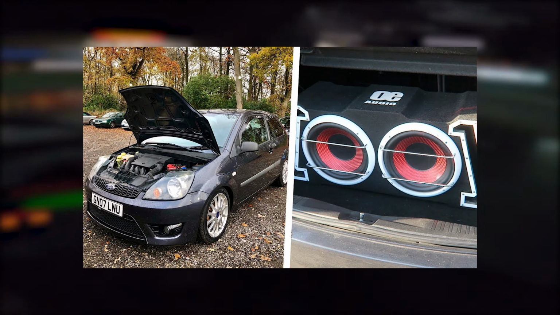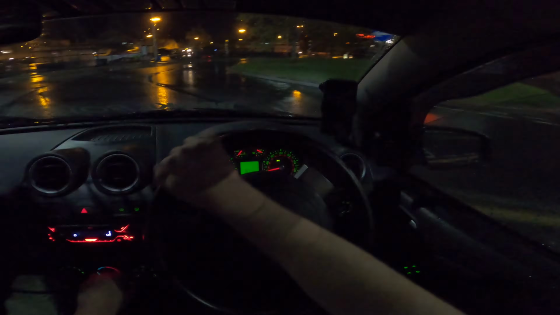So for the mods that I've done to the car, I have my headlights, I have the Omex Rev limiter, I have a giant subwoofer in the boot. I should have showed you that. I'll get a shot of it actually, and I'll put it in the video. I also have a Hornet straight pipe, so if you're wondering what exhaust system I have, it's a Hornet straight pipe on a 1.6 Z-Tech S.